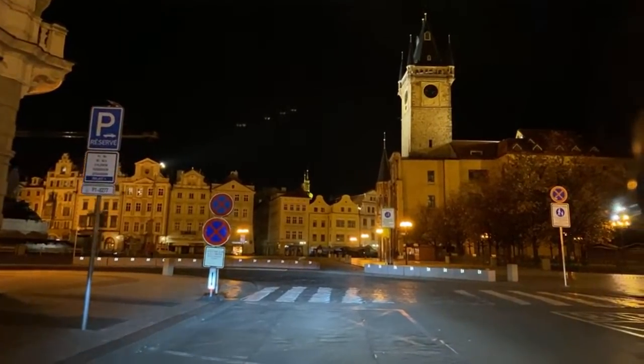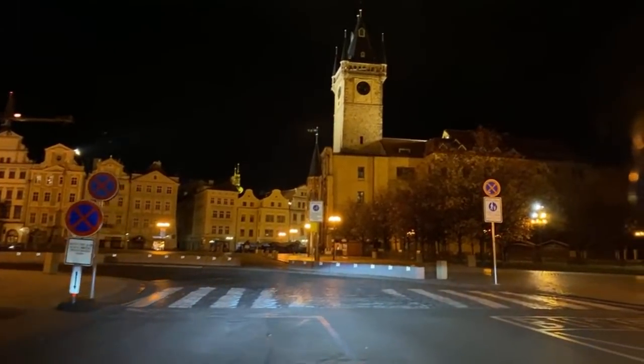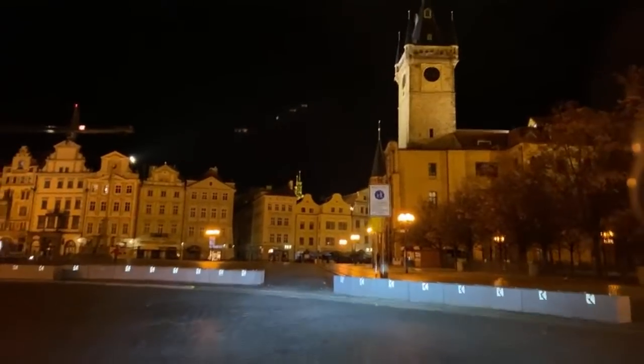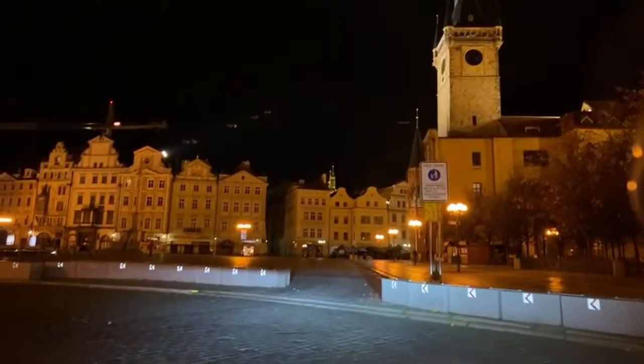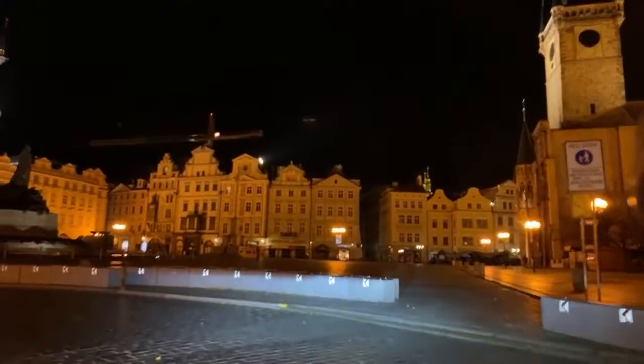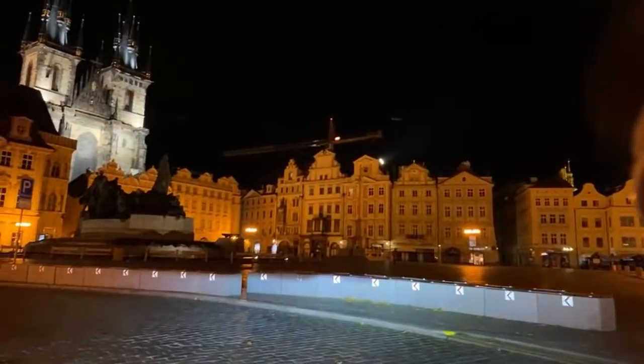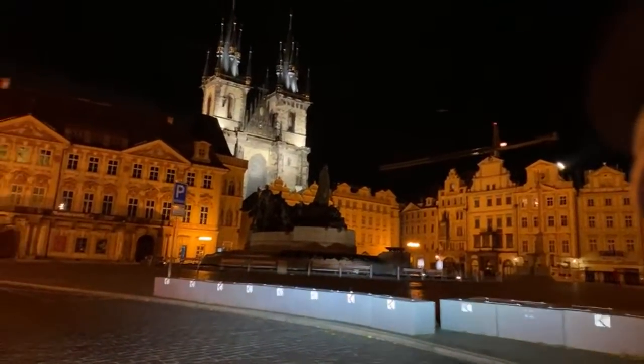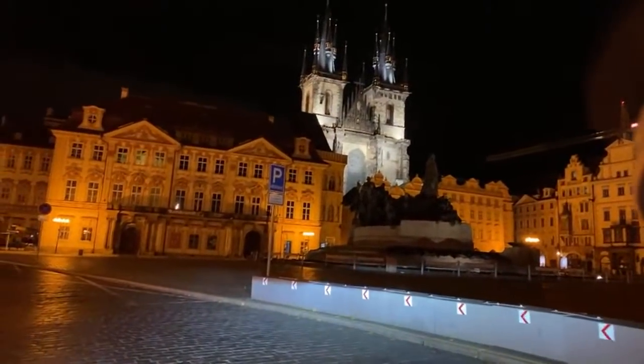So this is Old Town Square. As you can see, right in front of me is the barricade that should prevent cars from entering the square, yet there's a perfect hole for a car to enter. There's a new addition to the square, which is the Marian column that you can see now, but it's not lit up. A statue of Jan Hus, and of course the beautiful Týn Church.